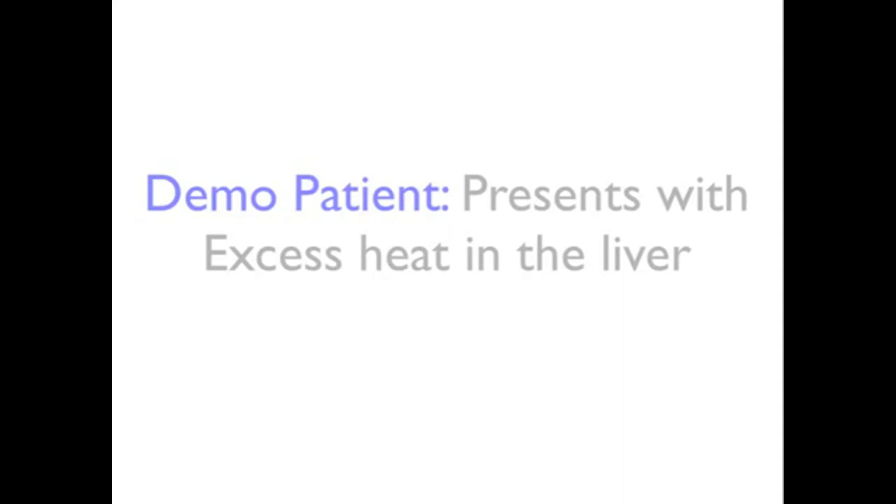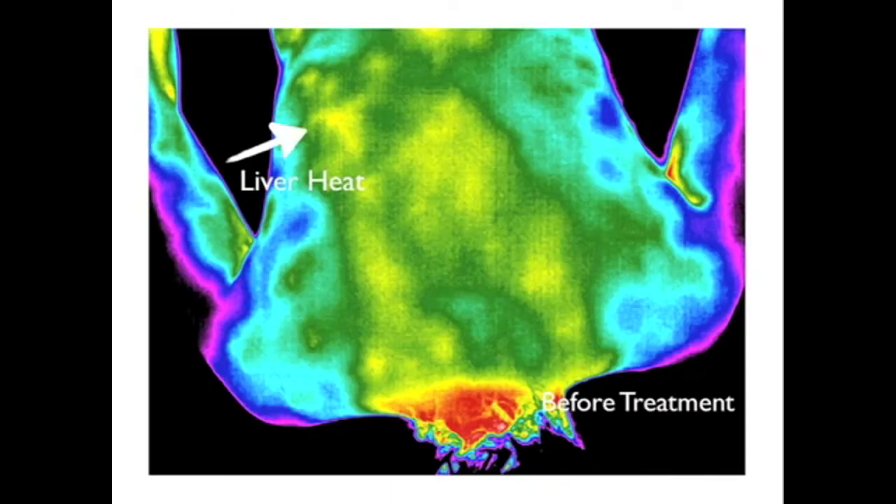Our demo patient presented with excess heat in the liver, among other focal heat imbalances in the regions of the back. As you can see in this picture here, the arrow points to the excess liver heat. This is before treatment. There are also areas of patchy yellow heat as seen. If you look in the lateral and upper left scapula, which would be the right side of your screen, you can see the blue, which is considered to be cold.